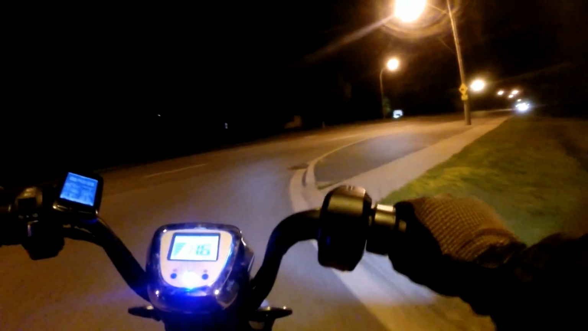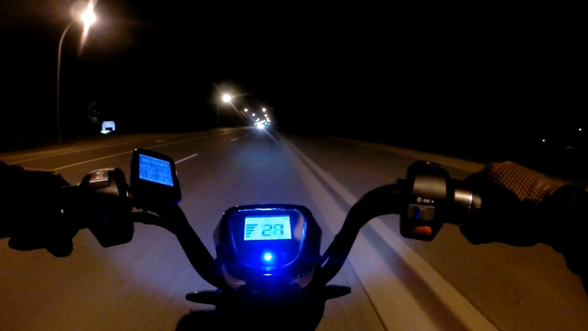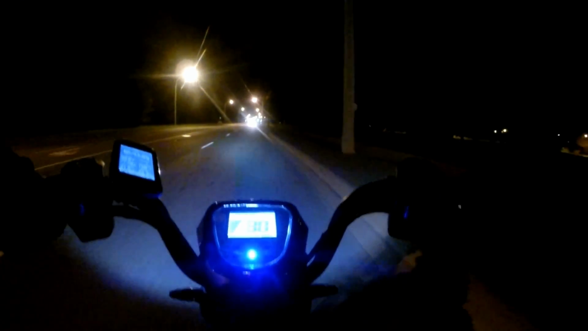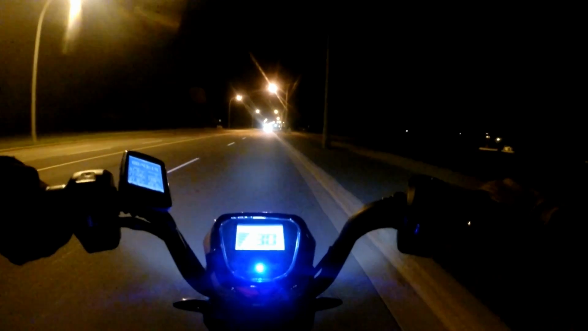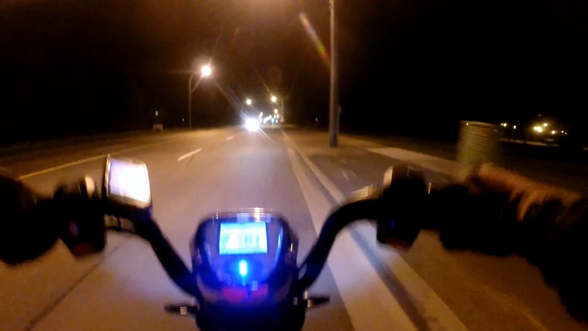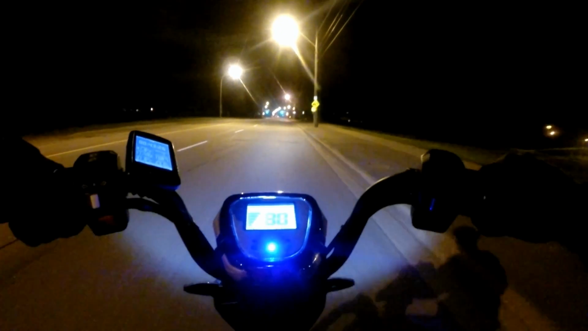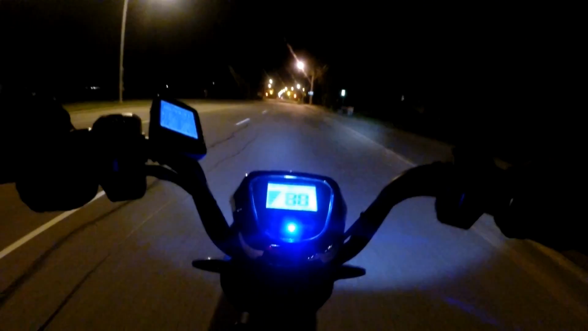Sometimes 32k an hour feels good. Other times I'm like, you know what? E-bikes need to be faster. I guess it depends on the terrain. 35, 36k an hour, in my opinion, would be a good speed. It's not scary for people that don't like to go fast, but it's quick. City traffic, stop and go traffic, it will not be much slower than a car.